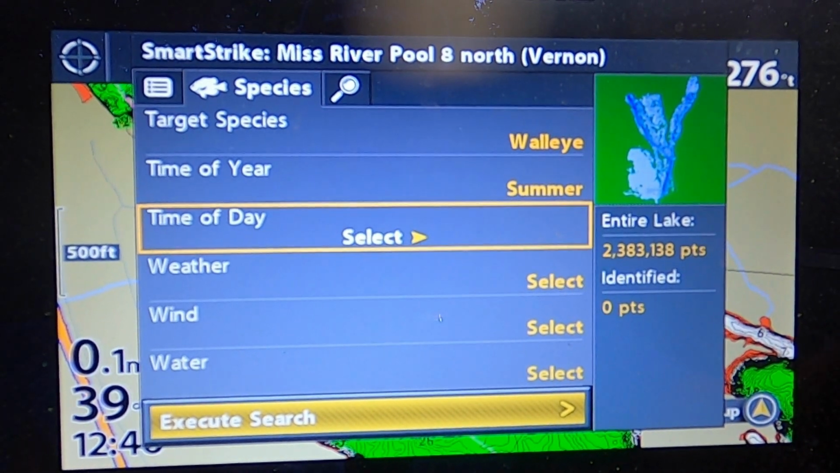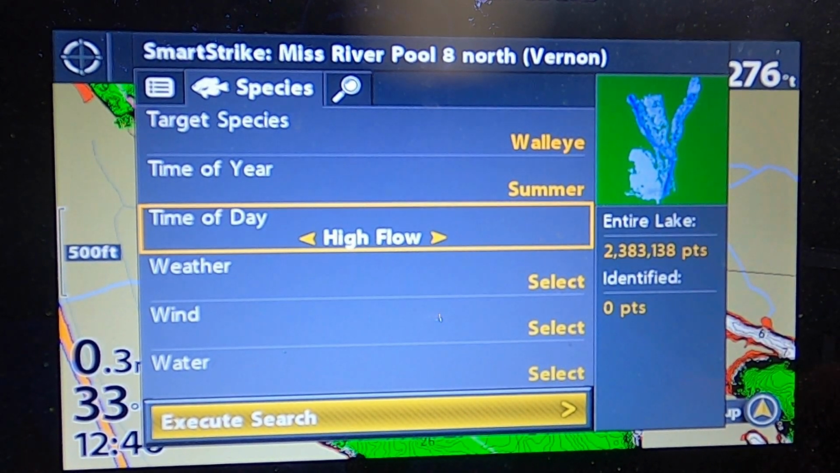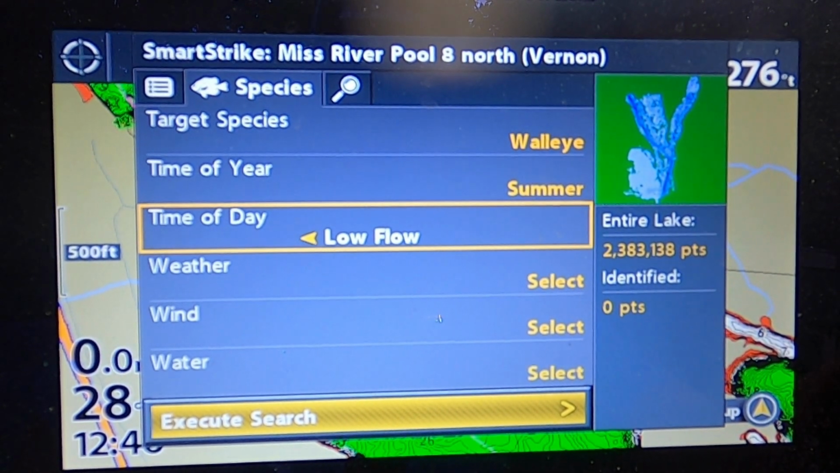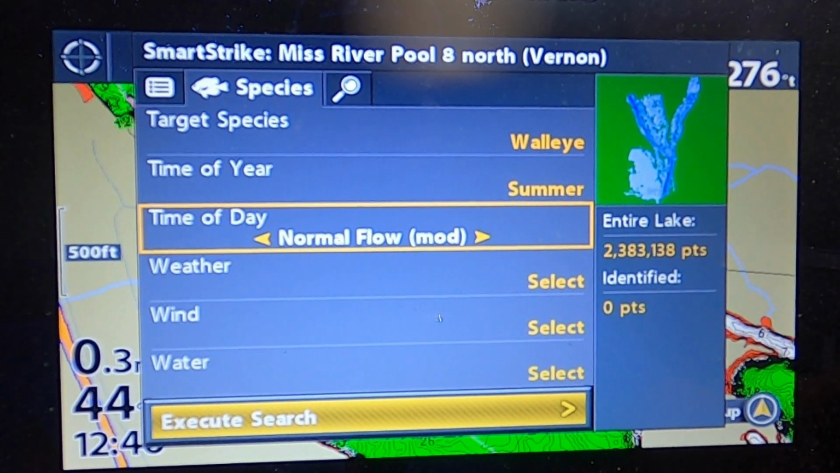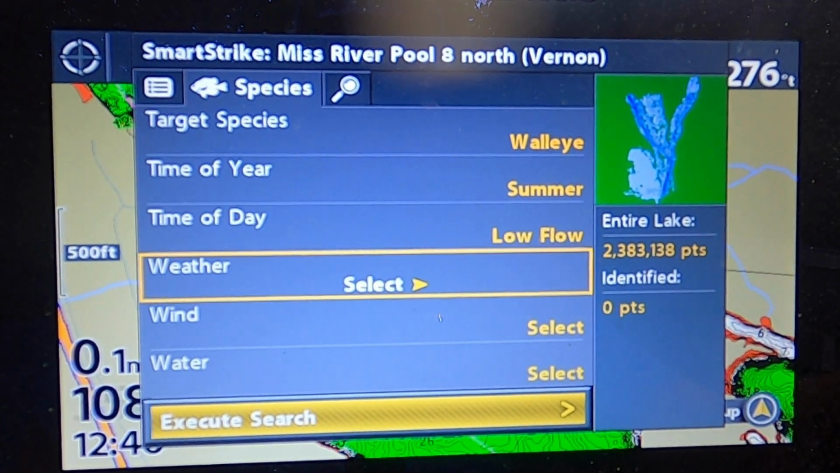So you got normal flow, high flow, low flow, in place of time of day. So that's going to be low water levels, high water levels, and normal. And right now it's a little bit low, so it's put on low flow.